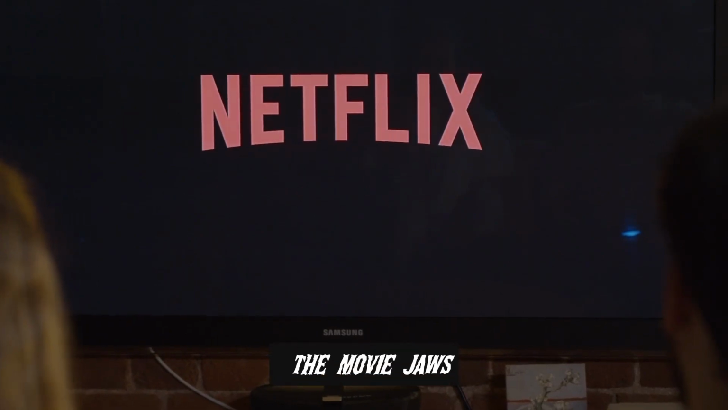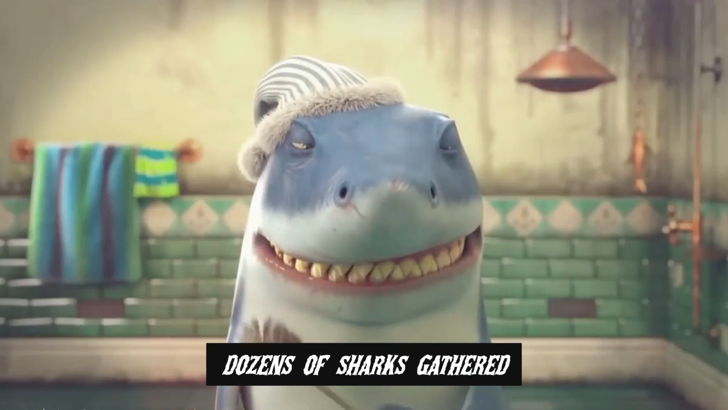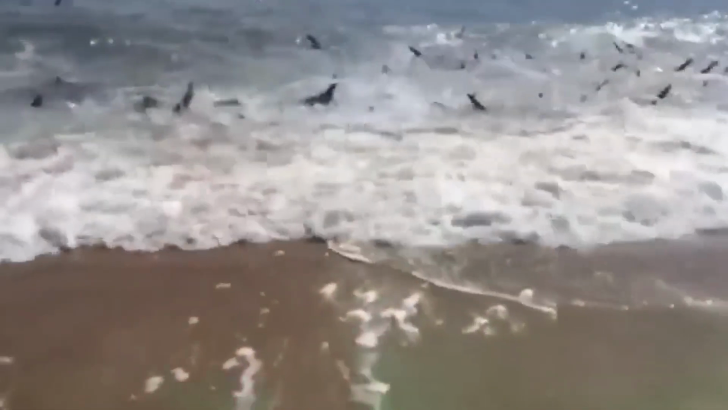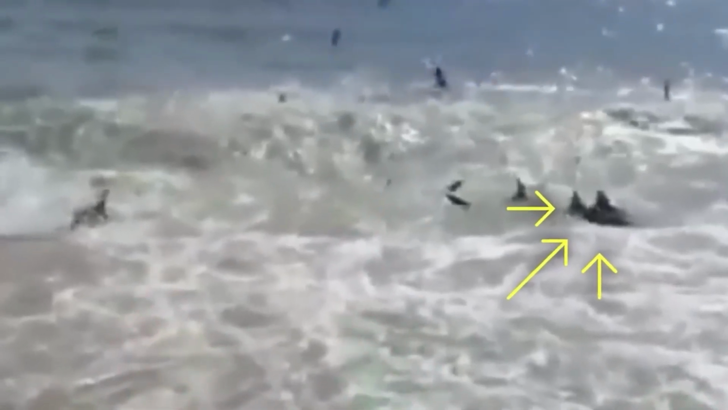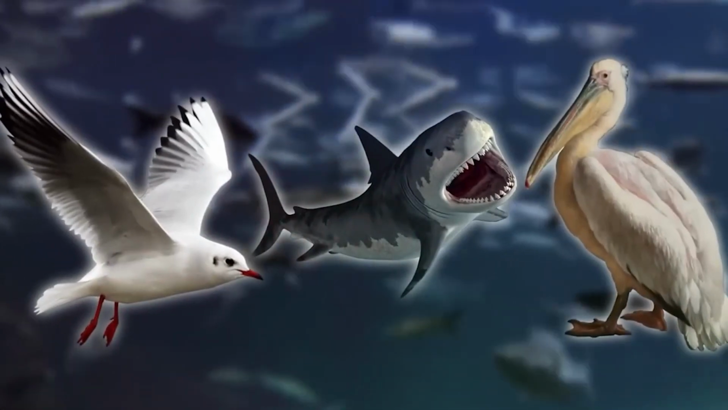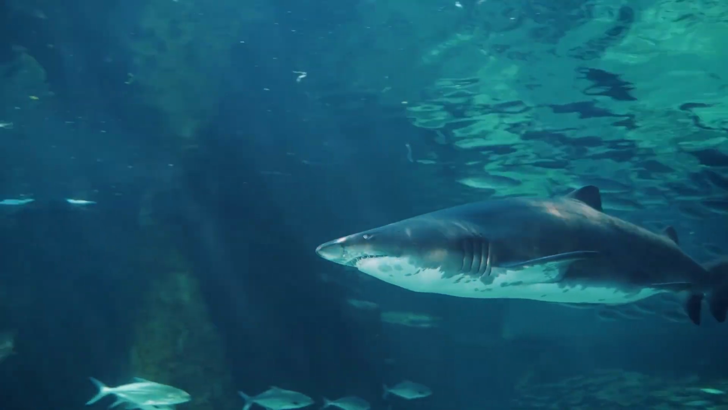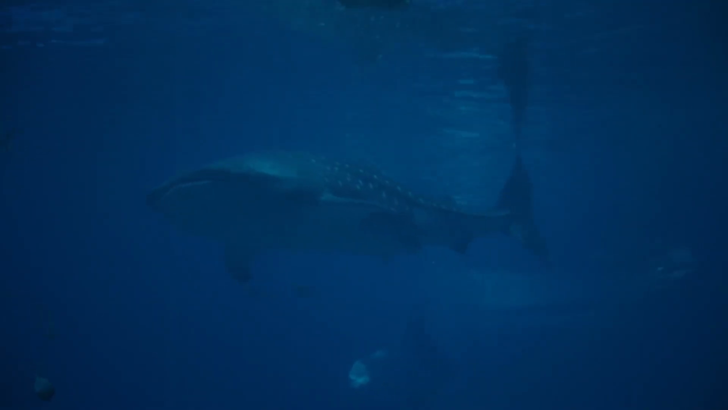If that scares you, watch this one. We have all seen the movie Jaws when we were younger, but on one particular beach, dozens of sharks gathered in a panicked situation with their fins sticking out of the water. This was a scene that was not depicted in the movie. The experts believe that this was brought on by the sudden appearance of a large school of fish, which in turn brought a variety of predatory birds, such as sharks, seagulls, and pelicans to the area. Since sharks are only found in the water, we can exhale a sigh of relief because there is no danger to us.